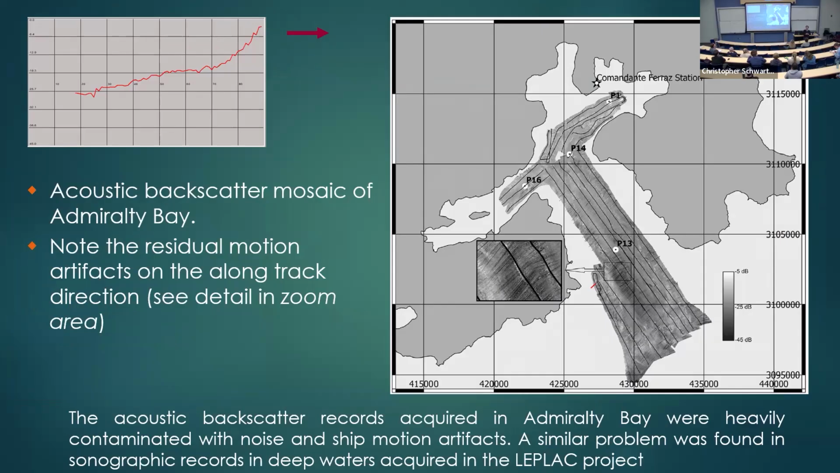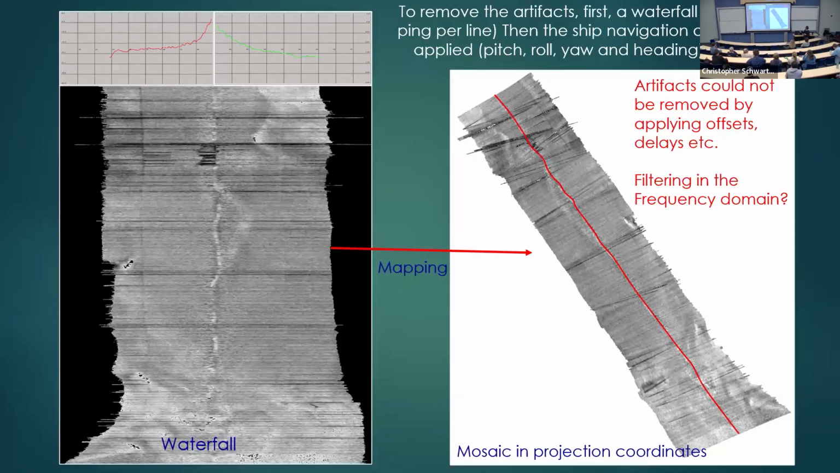If you try to analyze the statistics of the backscatter, if you try to analyze the angular response, all that noise went through the data, contaminated the data, contaminated the statistics, and there's nothing we could do to get it better. You can average out, but it will not help too much. So that's more or less what was being done. I'm going to show you.